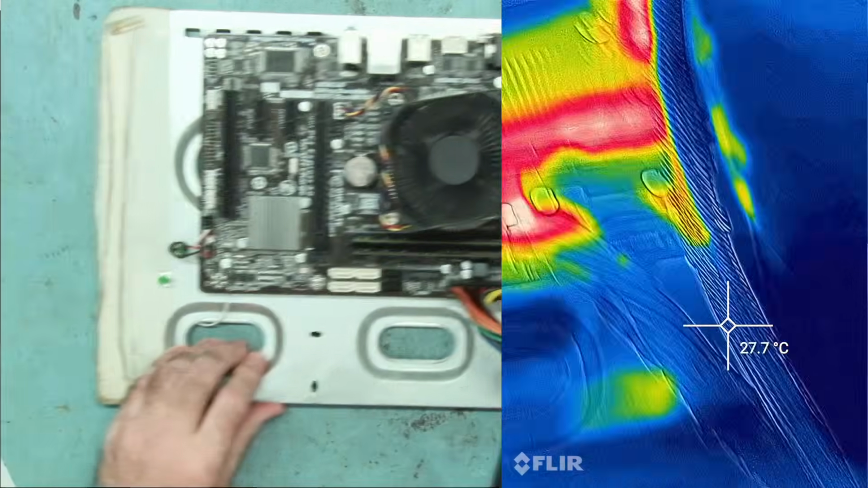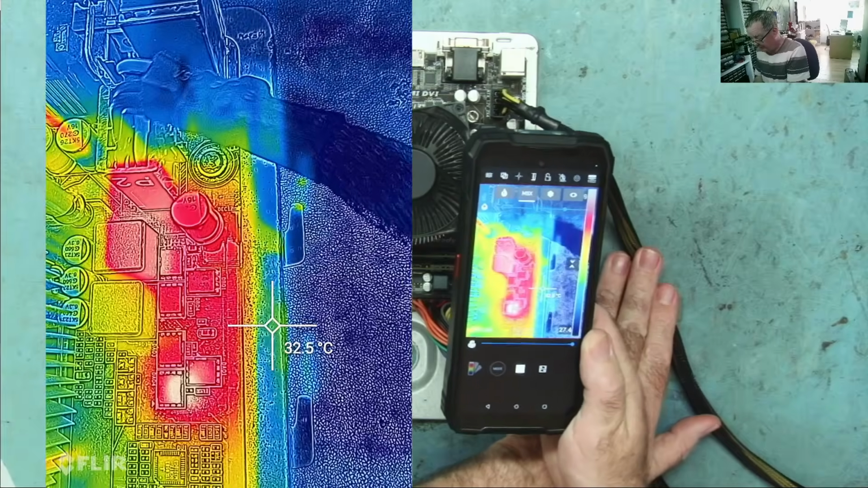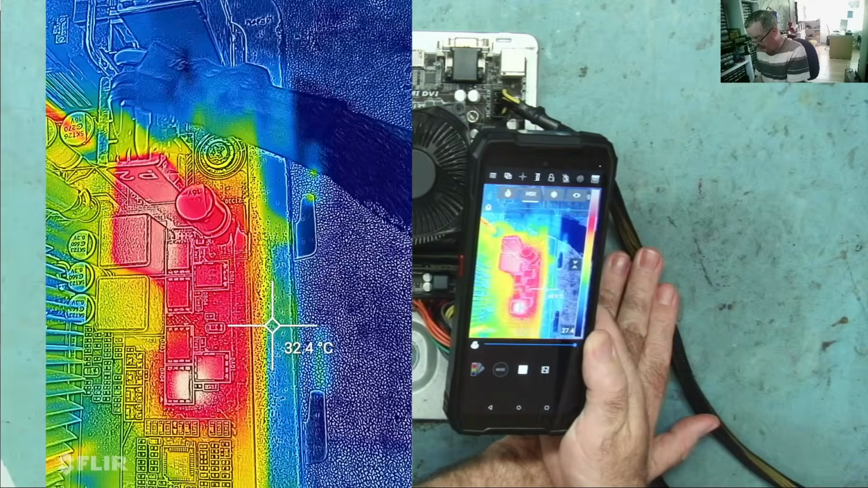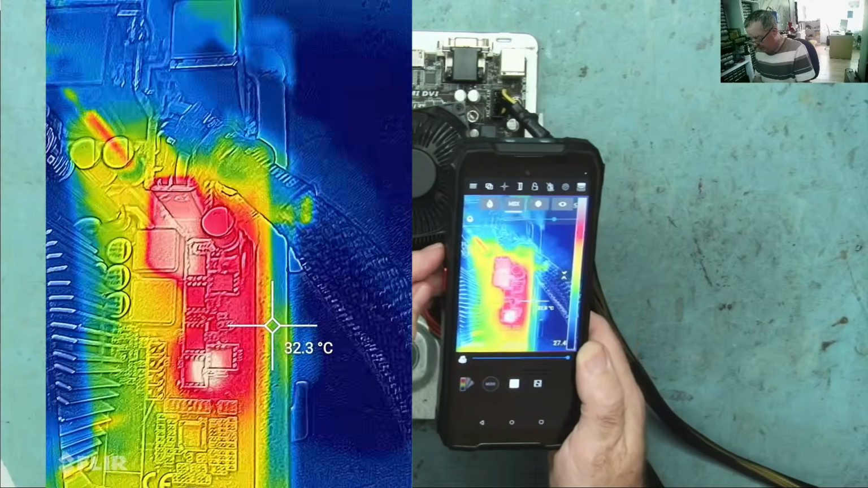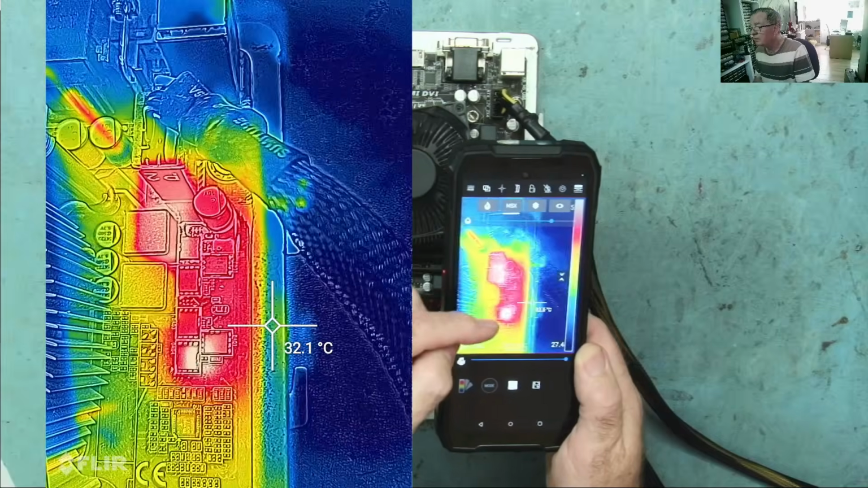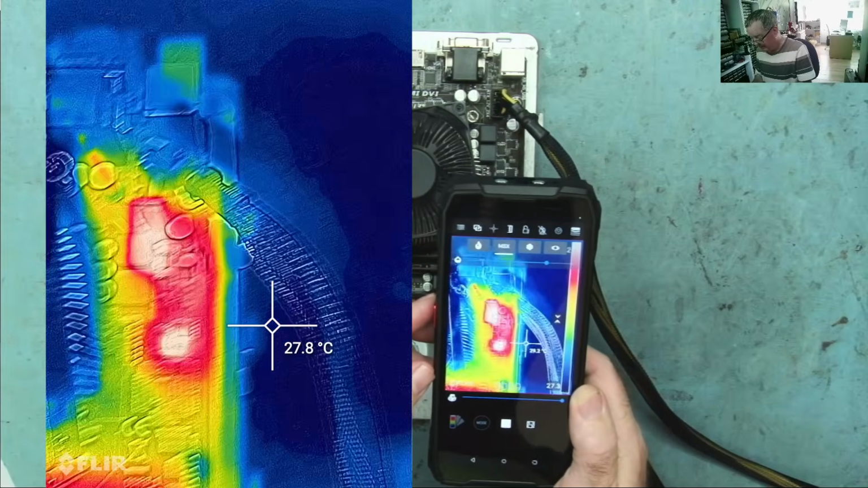Let's look at the VRM. So that's down this side of the board, and I can clearly see the MOSFETs are warm, but I can't really see where the hottest patch is. Okay, or rather I can see the hottest patch, but with the parallax difference it's a bit hard to say where that actually is. Okay guys, so time to sum up on this one.